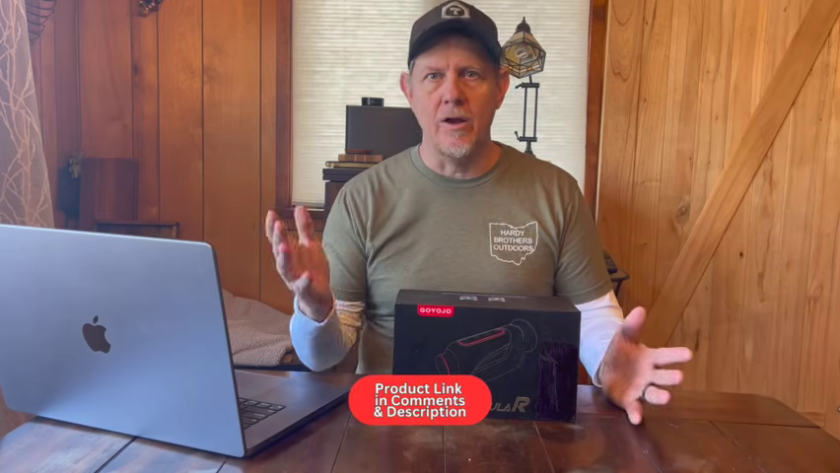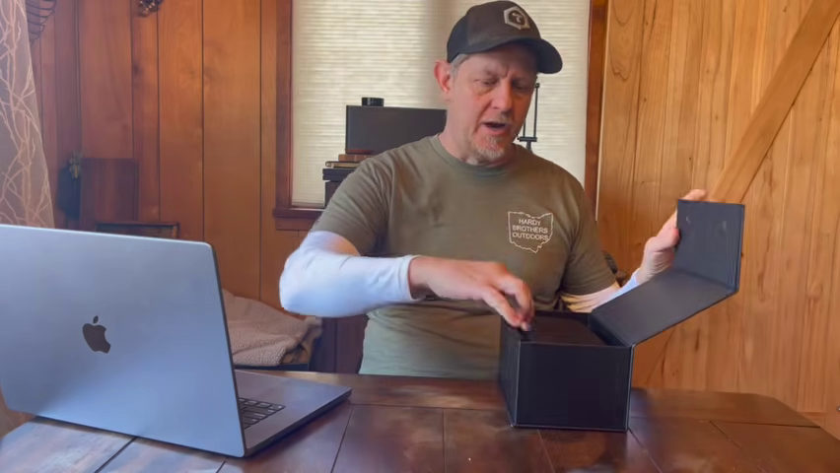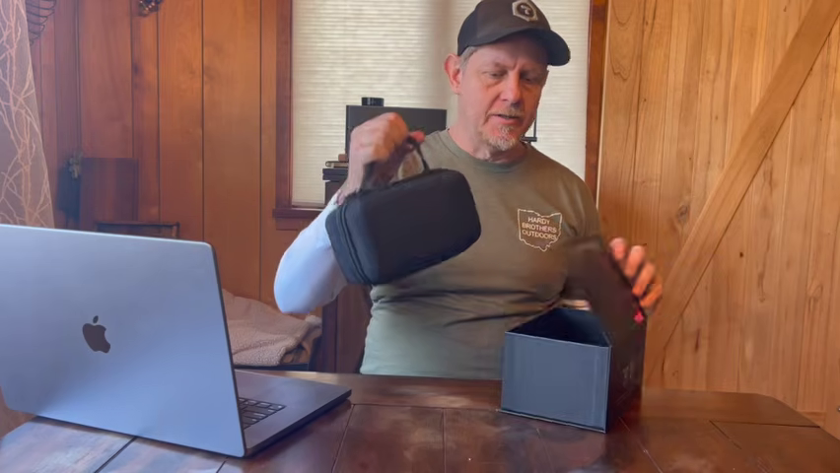But overall, I'll tell you that I'm not an expert in thermal imaging. I find it very interesting and curious to see how well it works for the price points. I would love to have a thermal scope for my firearms for, say, coyote hunting or something like that. This is not that. This is, just like it says, a monocular. So let's take a look at what's in the box.